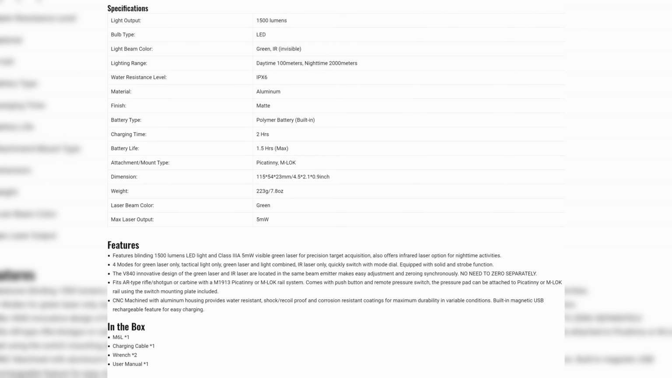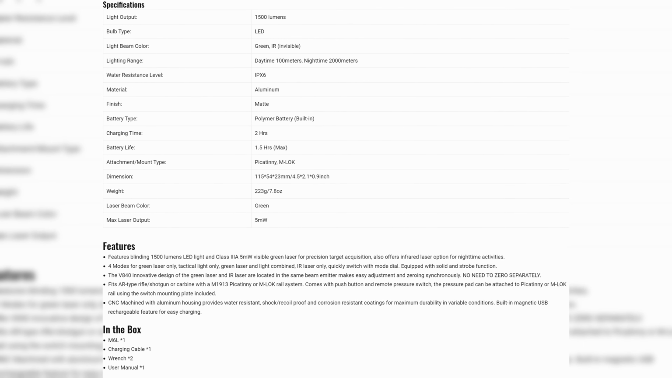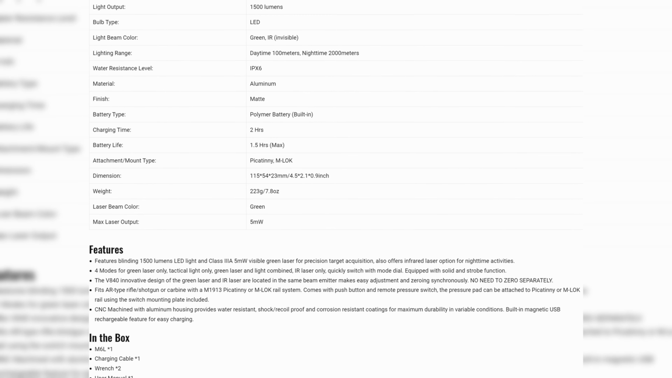But first, let's look at the flashlight. Off of their website, which has very minimal specs compared to Somogear PEC 15s, D-balls, the specs that they put on the website for this unit are very slim to none. So the flashlight is rated at 1500 lumens.